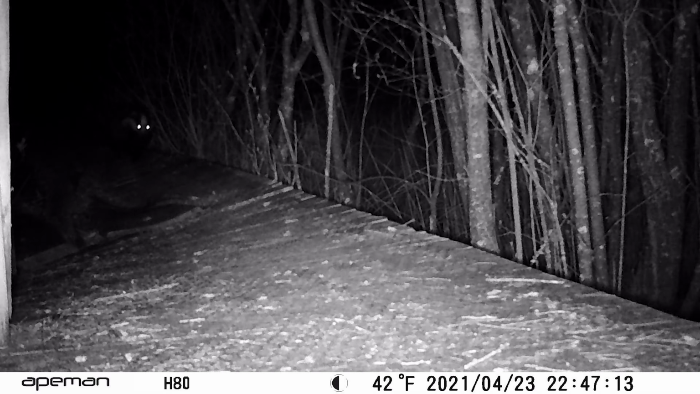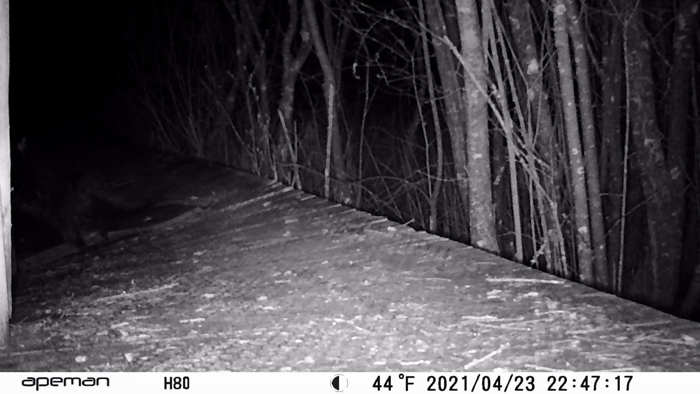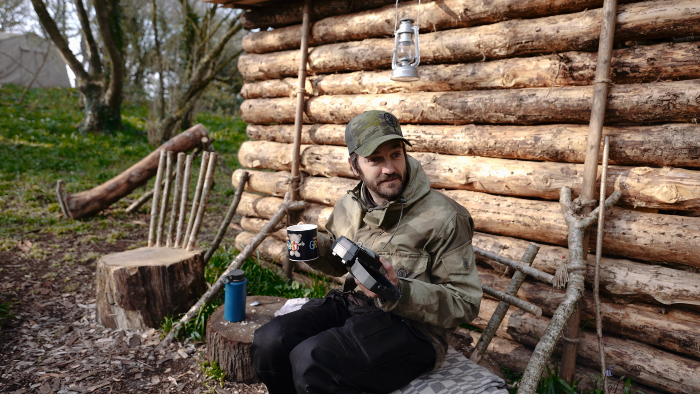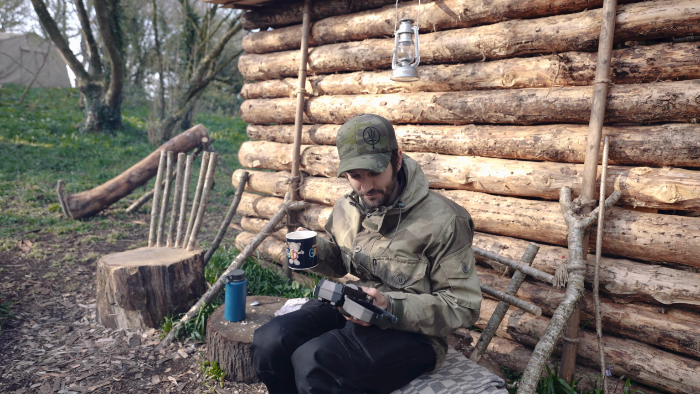Probably not helped by the fact that badgers apparently have really bad eyesight, but it just looks like the badger just doesn't care. I don't think you thought it was going to work, because you just threw it up in the tree. Yeah, it's idiot proof.